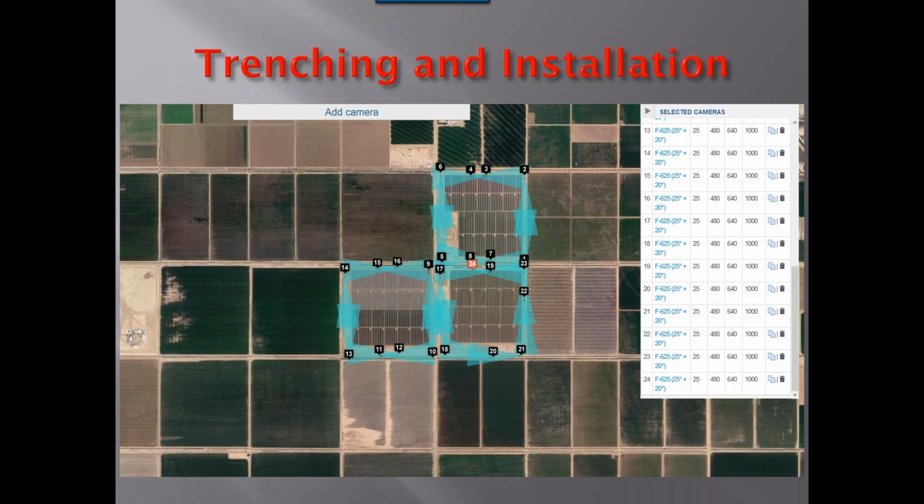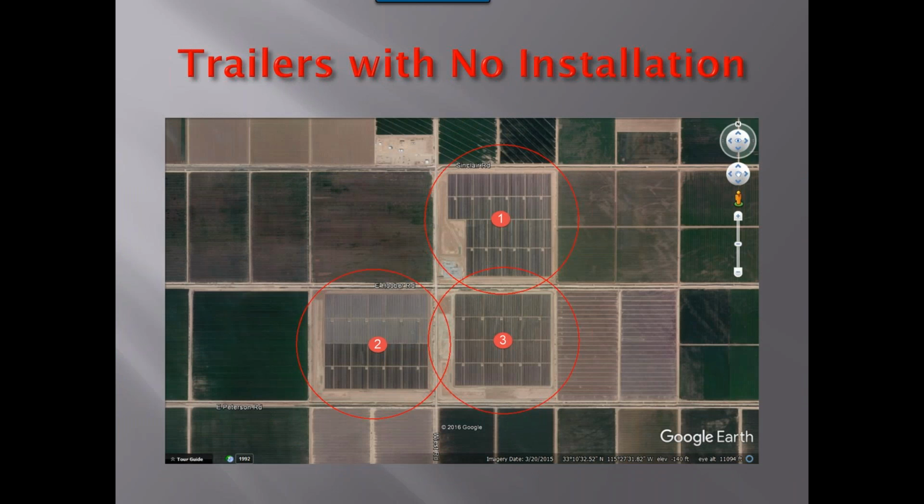So this is the location that I wanted to talk about. Recently had a customer come to us. They said that they were looking for coverage at some solar fields. So I went online and designed a system to do perimeter security for these solar fields. This was going to take 24 standard thermal type cameras. Each one of these block areas is pretty large. We're talking about, gosh, I think it's about 800 meters on each side of the square. So pretty long distance coverage for all of those thermal cameras. But it was going to take 24 of them to cover all of the perimeters that we needed to cover in this slide.